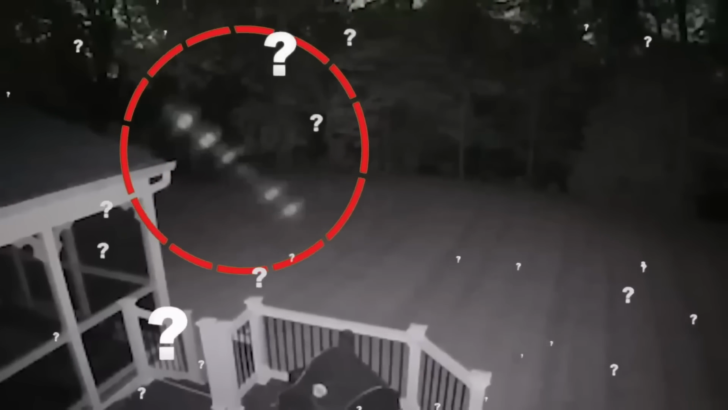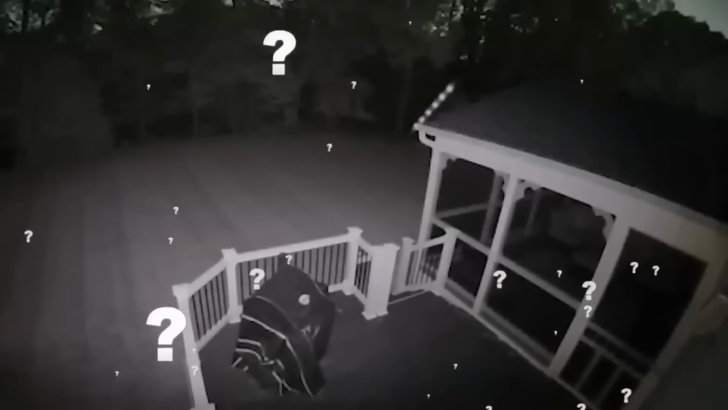Was it a brush with otherworldly entities or a mere trick of the camera flash? The image sparked debates within the paranormal community, with some advocating for the possibility of genuine paranormal activity, while others lean towards logical explanations like shutter speed or external light sources.